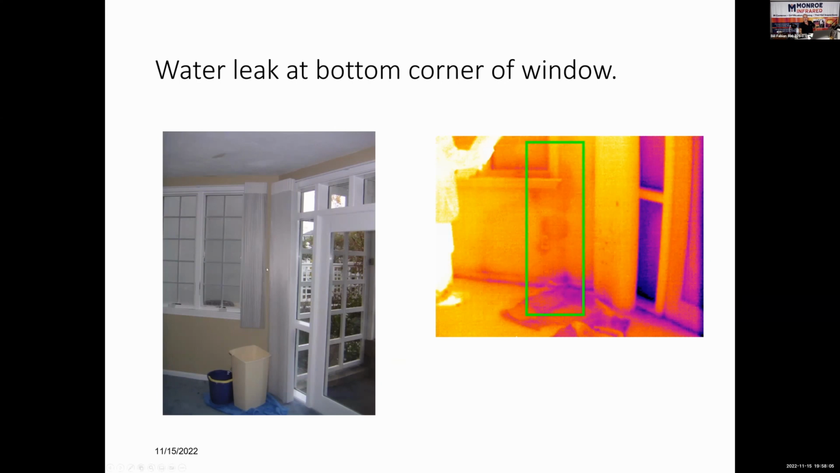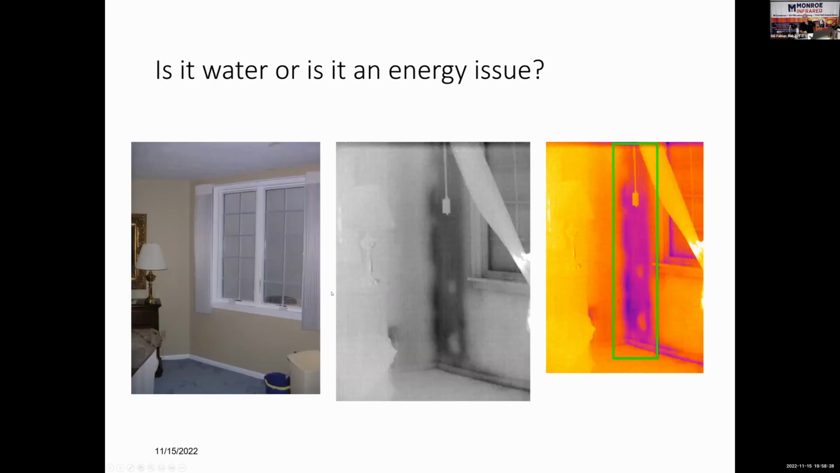But look at the visual picture and look at the ceiling. There's a repair directly above the trash can and a stain right here and another stain over here by the window. It ended up being a plugged up gutter, with shrubs and trees growing out of it. And when it rained, water overflowed the gutter at that point. What they didn't know is the left side of that window also had water in it.